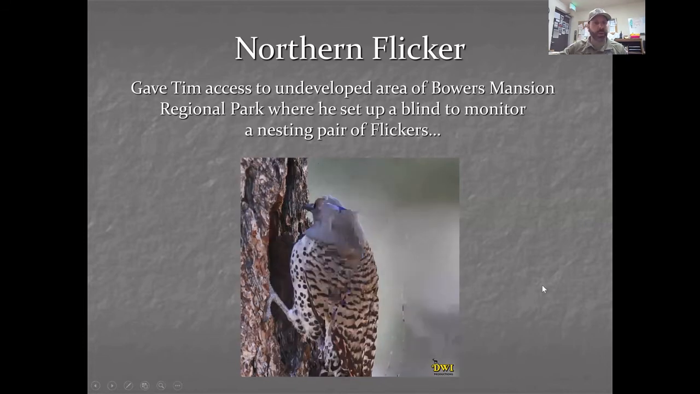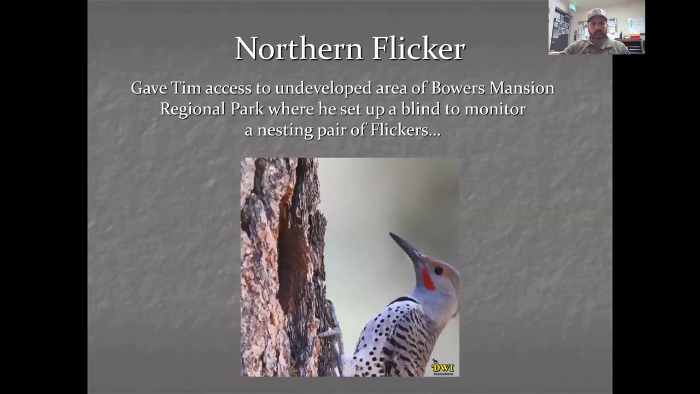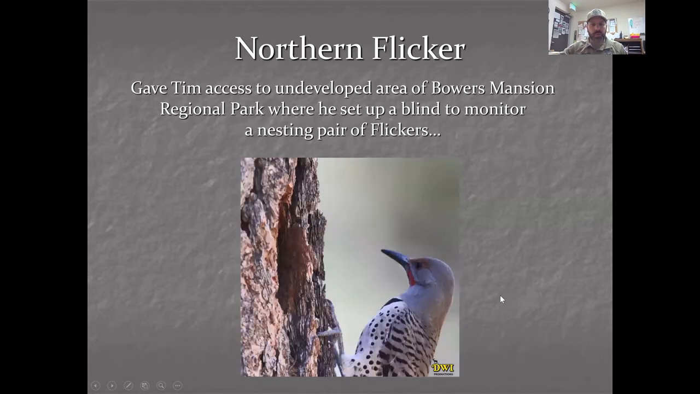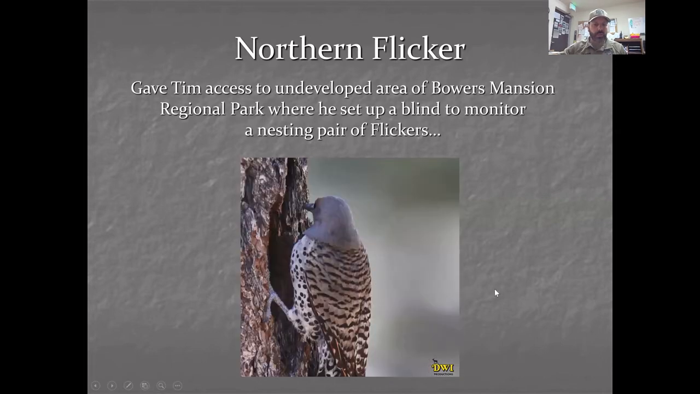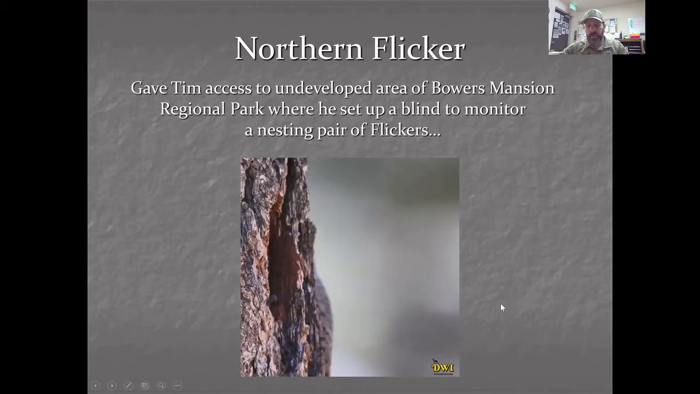It looks kind of choppy on this end, but I think you guys get the idea. Let's see if it'll turn off here. Okay, I don't know. Now it's going to start over again. I'll just go to the next slide.